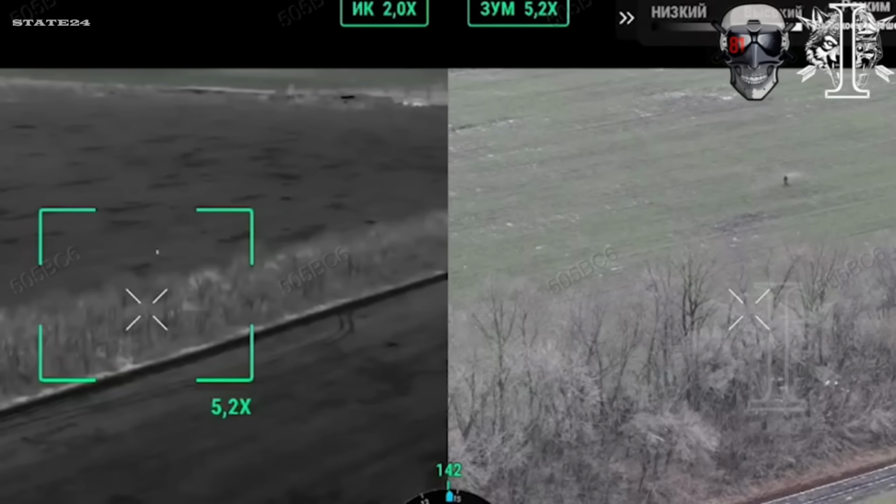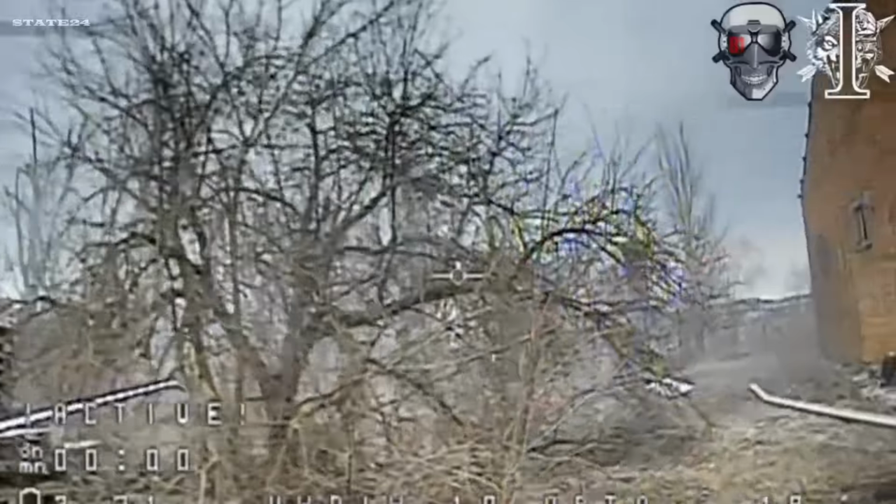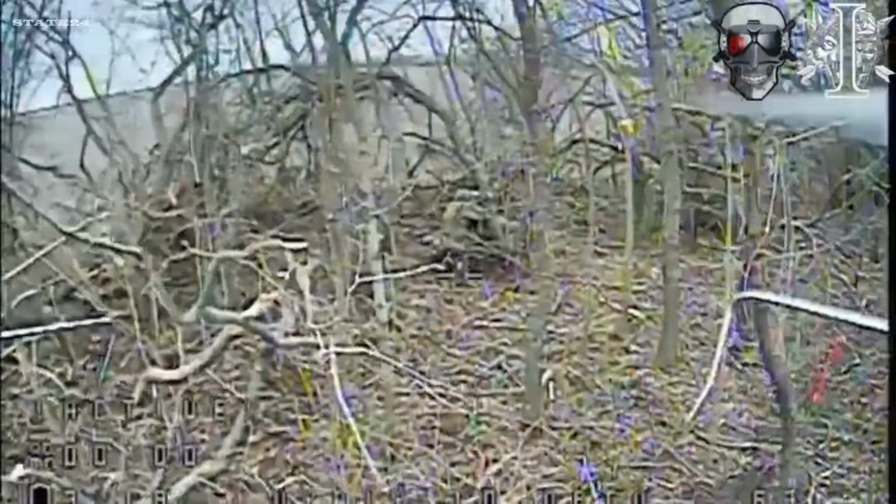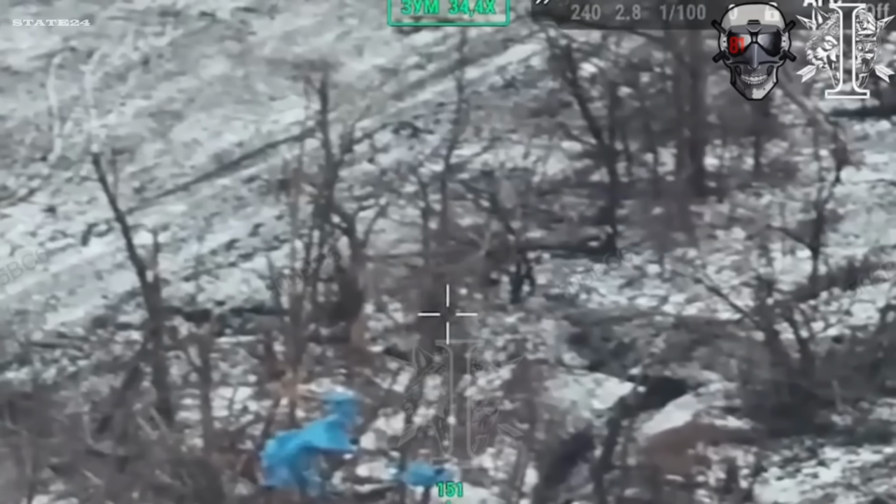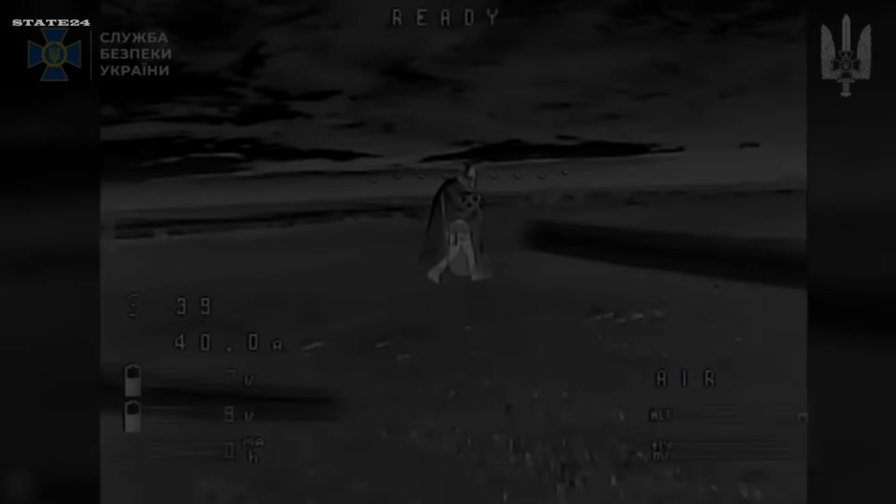This is the helplessness that defines the Russian infantry experience on this front right now. No counter-drone training, no support, no way out. Just a drone above them and a decision that won't change the outcome. When playing dead becomes the only strategy a soldier has, what does that tell you about the state of Russian infantry on this battlefield?